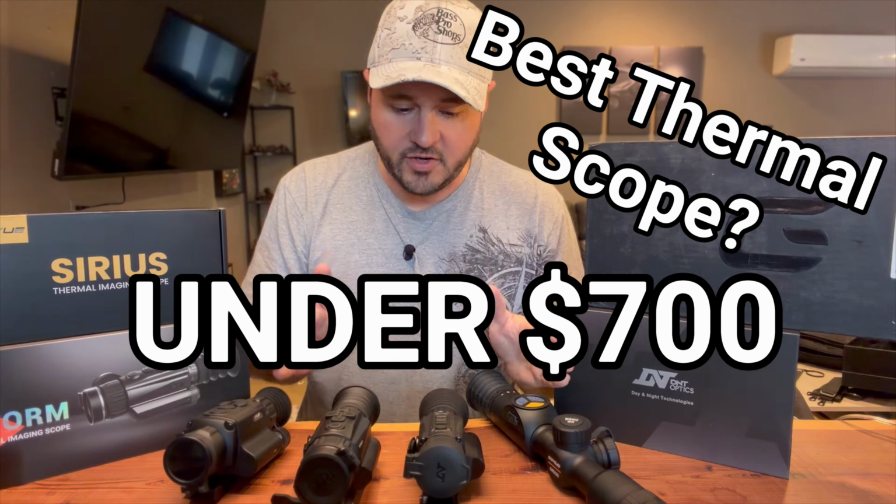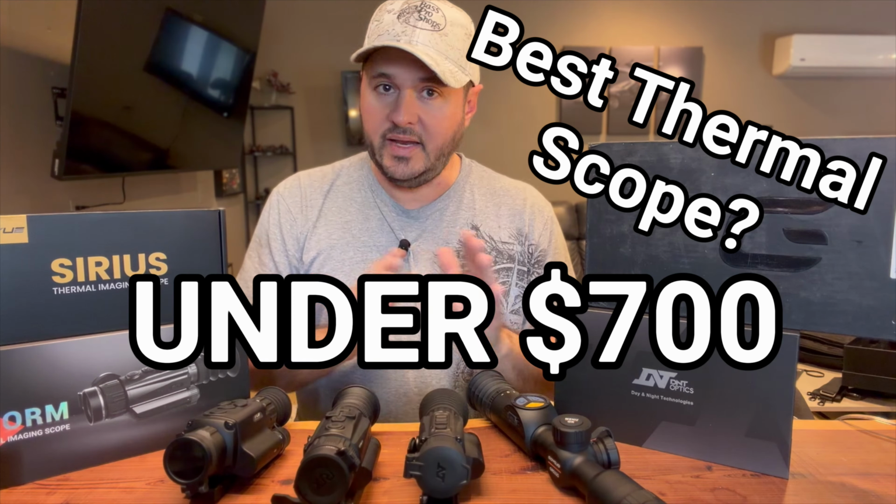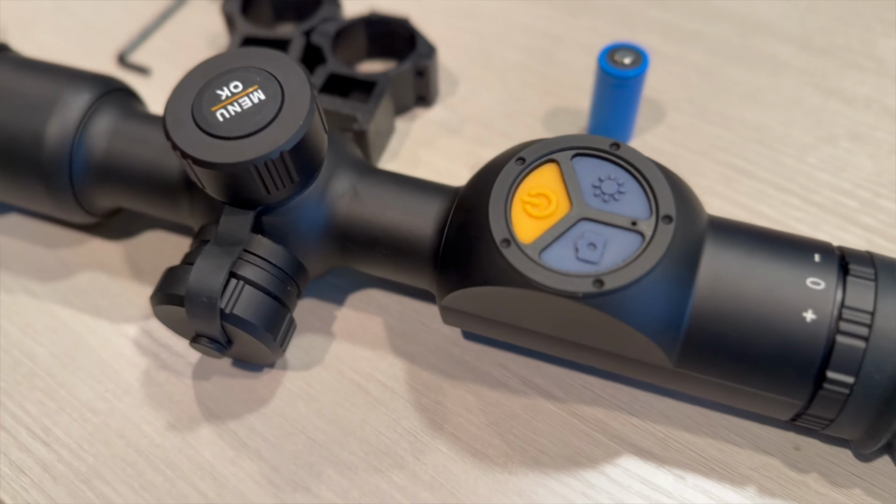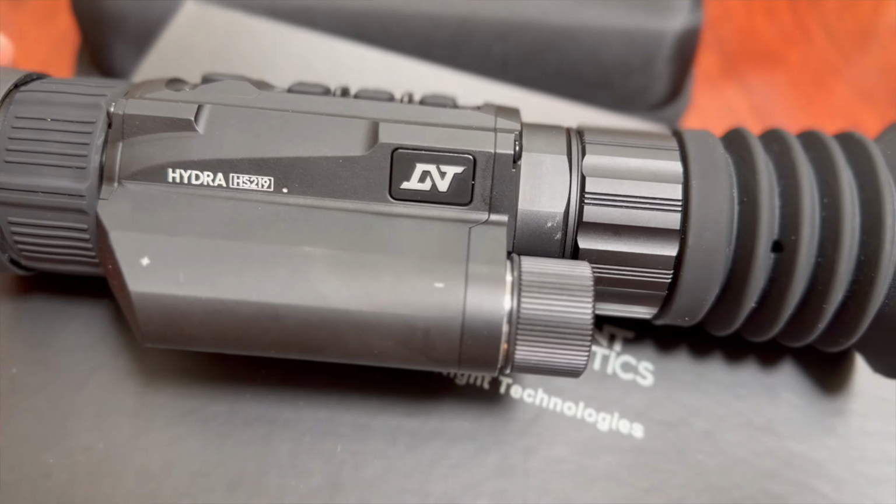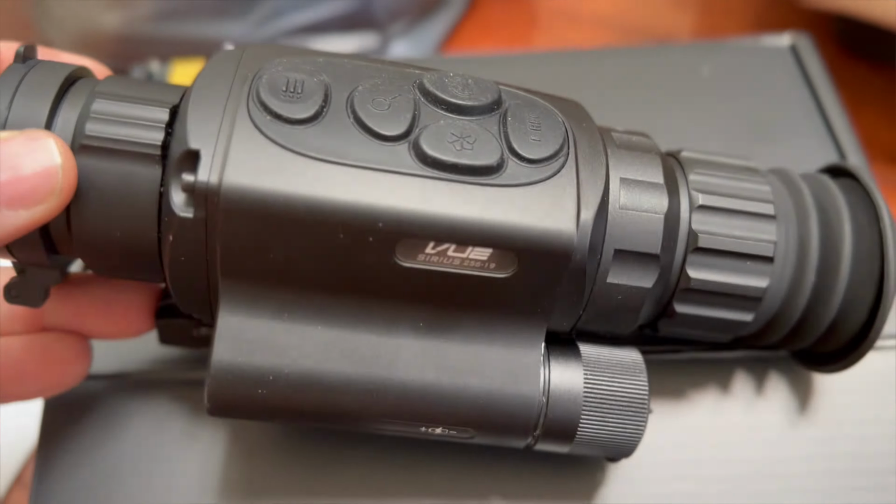So I've done it. I've assembled 4 thermal scopes that are under $700. If I was starting over and I needed a thermal, or maybe I just need to put one in a gun for my kid, which one would I pick? So I want to go over all these one by one, and we'll start eliminating them. We'll find the best one of these 4.